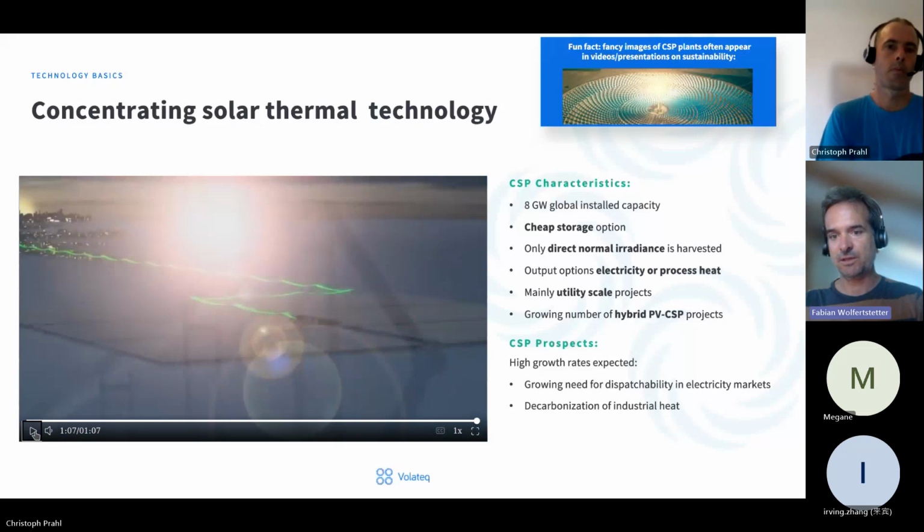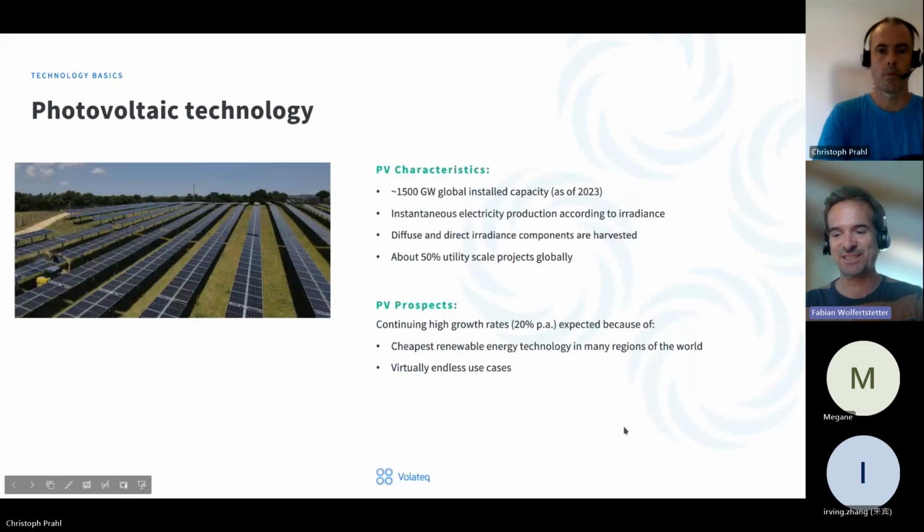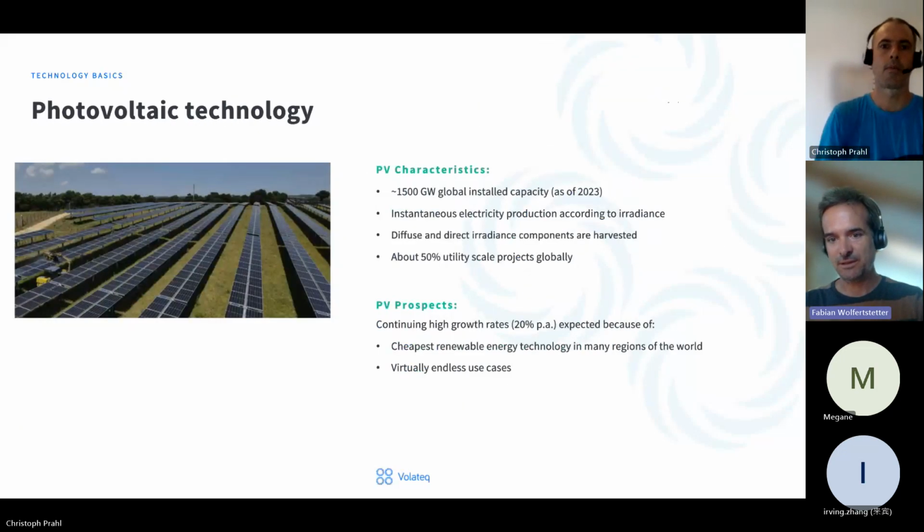Of course, you can also use the heat directly as process heat. And it's foreseen that CSP has a big growth in the future once the need for dispatchability in the electricity market grows due to the high penetration of photovoltaics, and also industries looking to decarbonize their heat demands. And apart from that, those power plants look very neat, and in many movies or images on sustainability, you can see some images of mirrors. So let's go into photovoltaics. Yeah, that was good already, Chris.